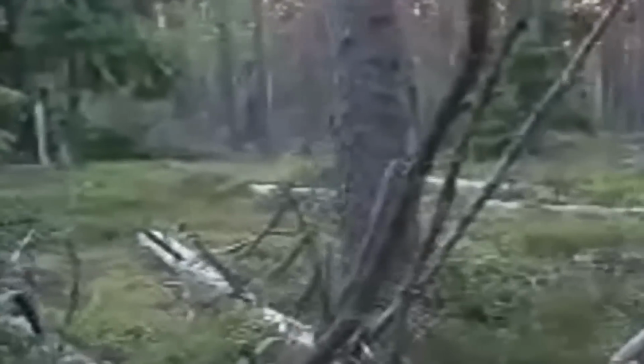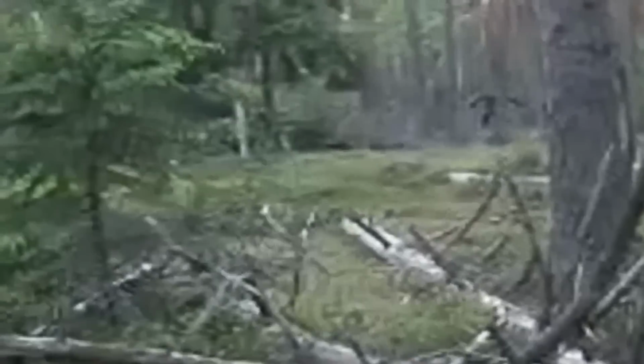The zoomed in version is even more incredible. It really allows you to see the build of this creature better.